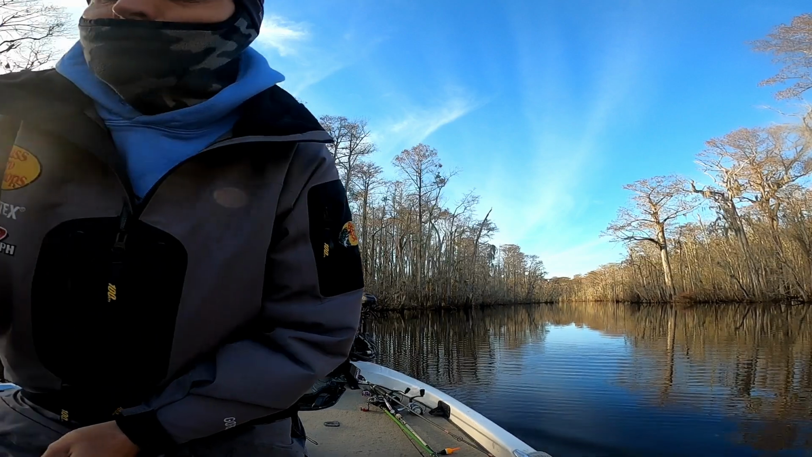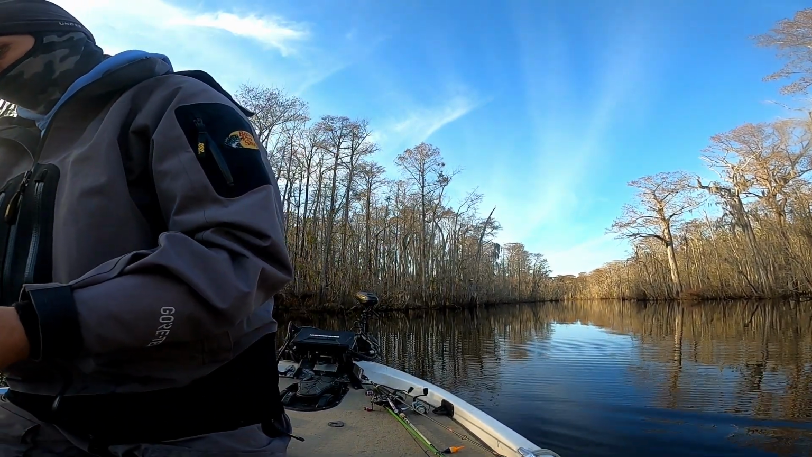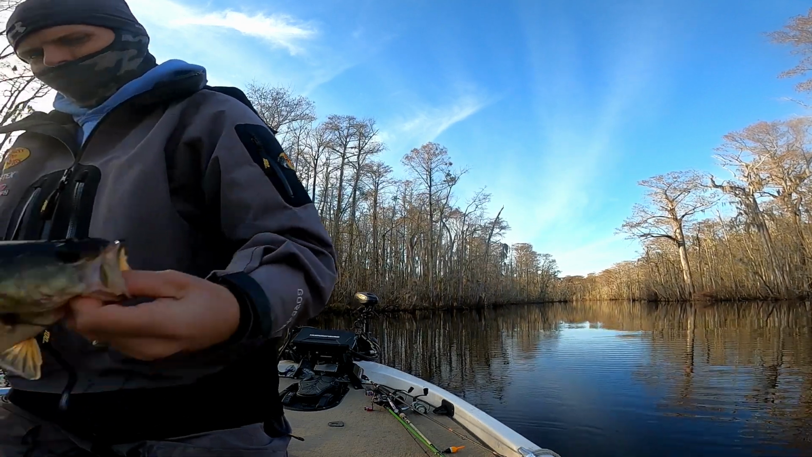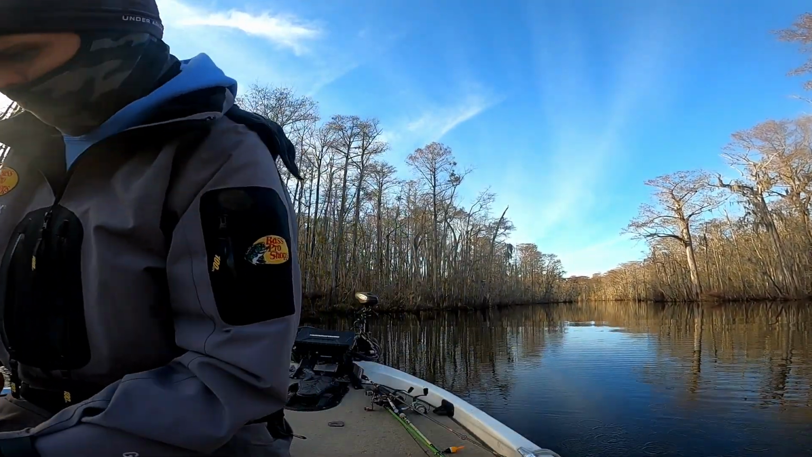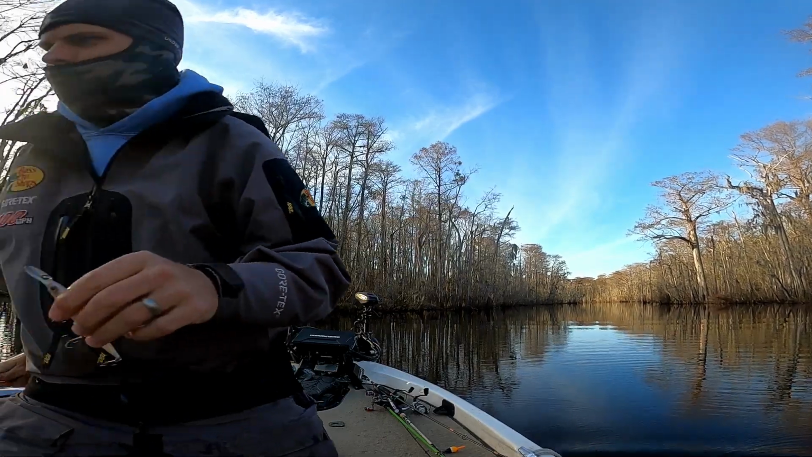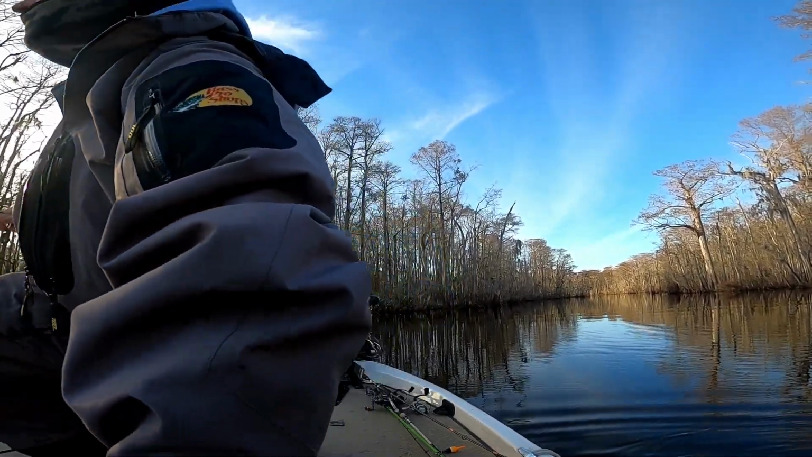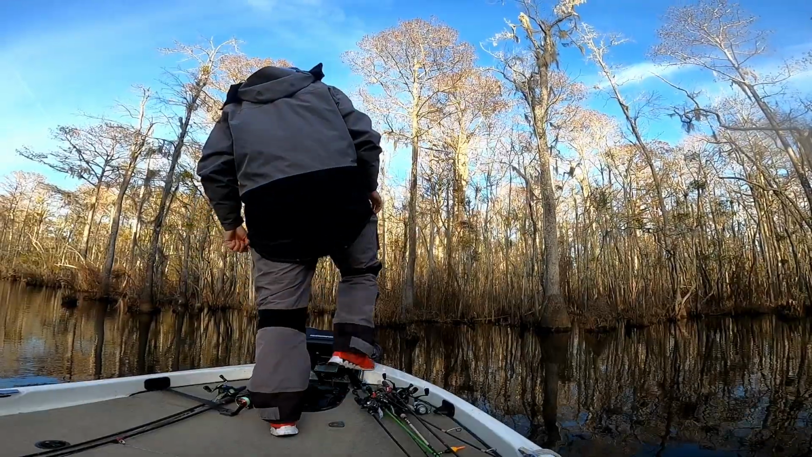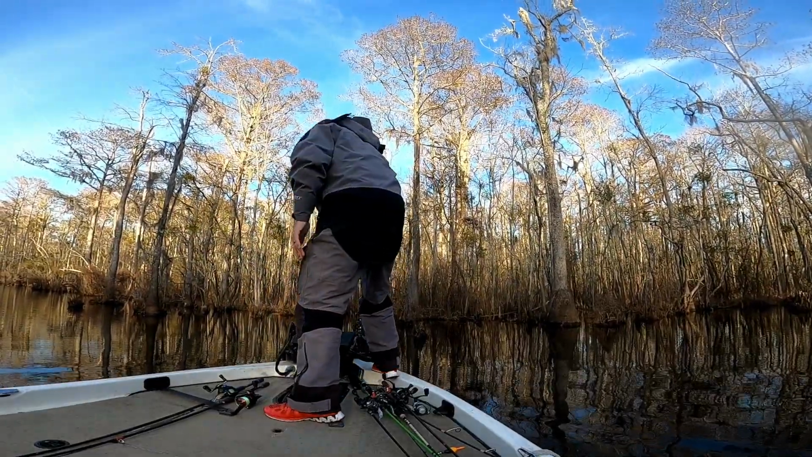Try to use some different techniques, some different lures to try to get those fish to commit, instead of just moving on to find the next group of fish, because sometimes you will skip over winning fish to find some fish that aren't as good of quality.